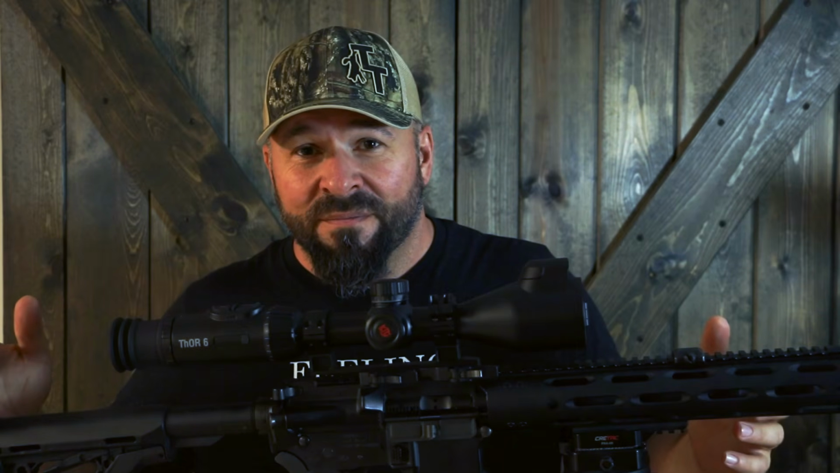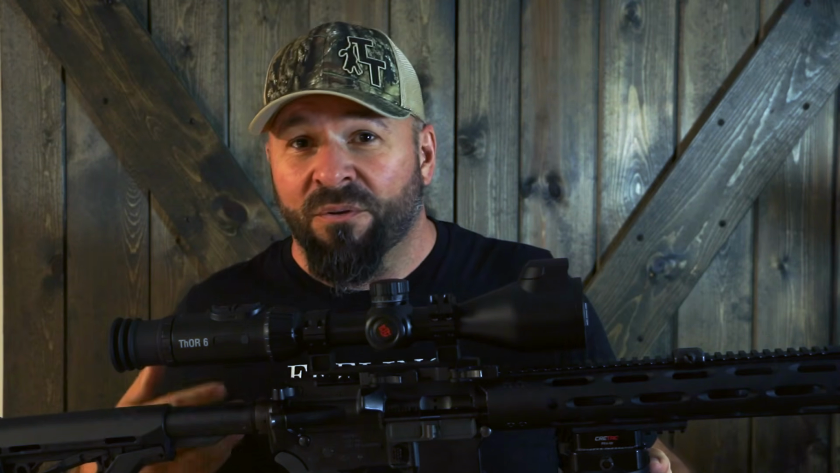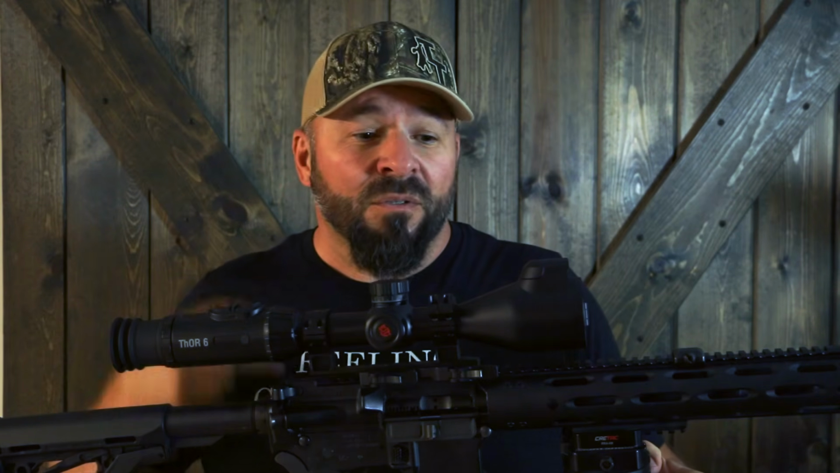It's tough. It's going to hold up when you take it out there in the stuff that we go hunting in. It's going to hold up to the cold. It's going to hold up to the rain. It's going to hold up to frost. All of that stuff. 2, is it simple?